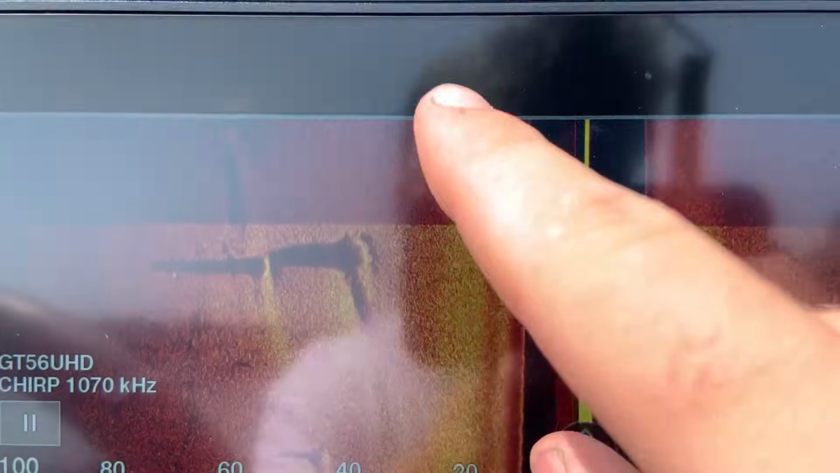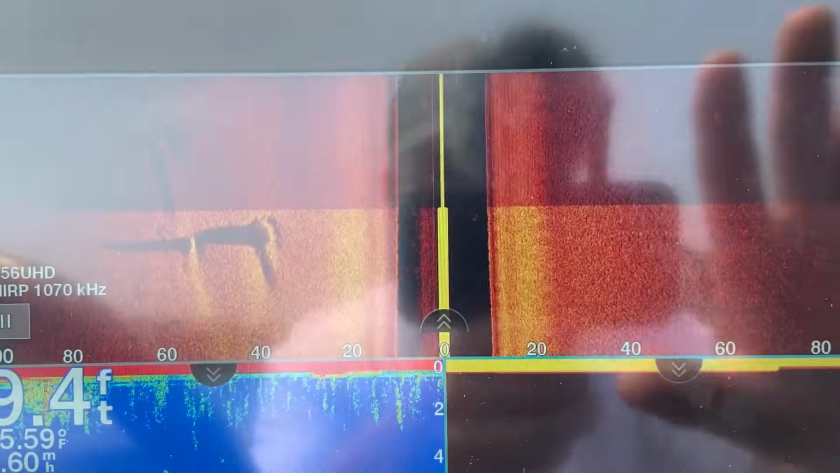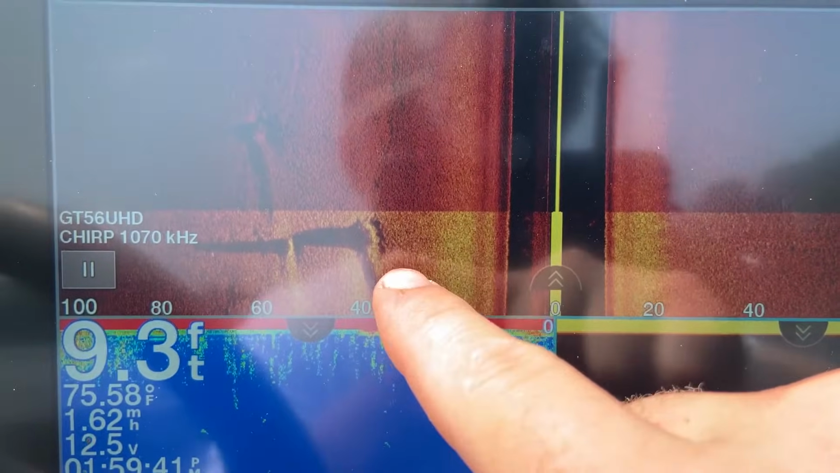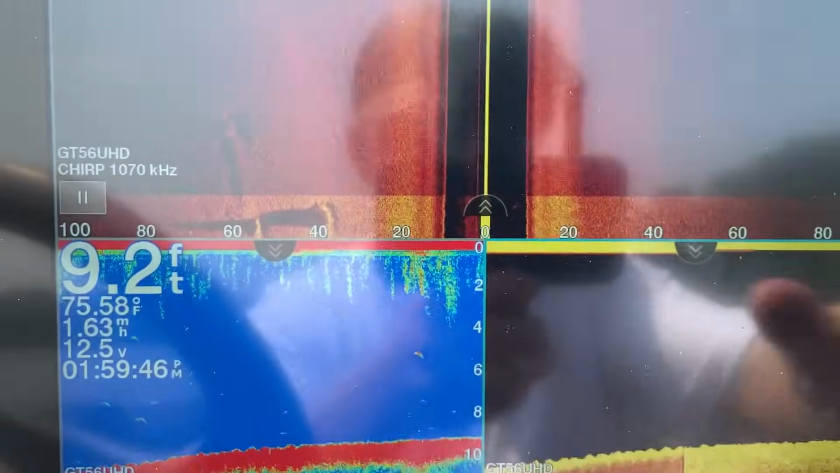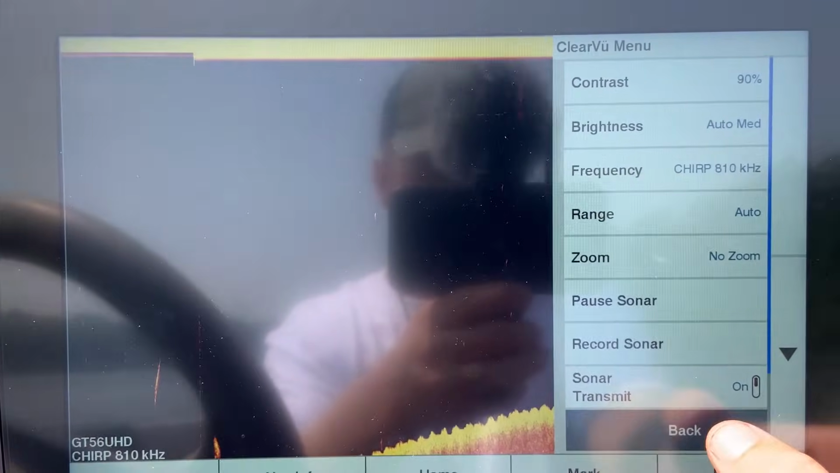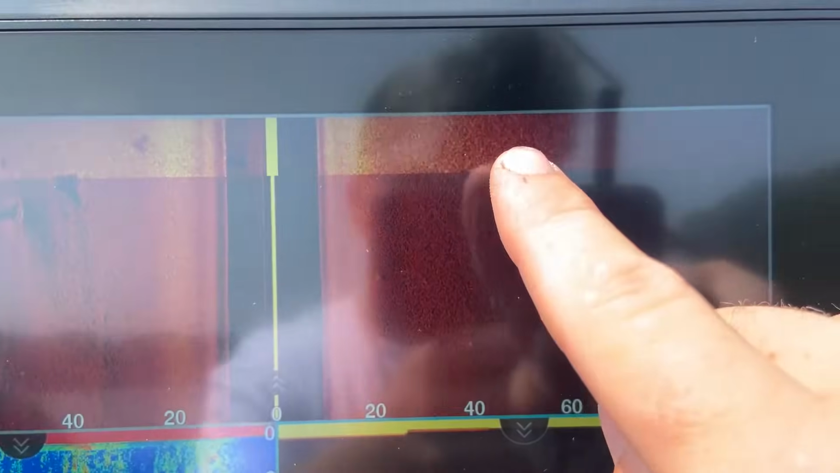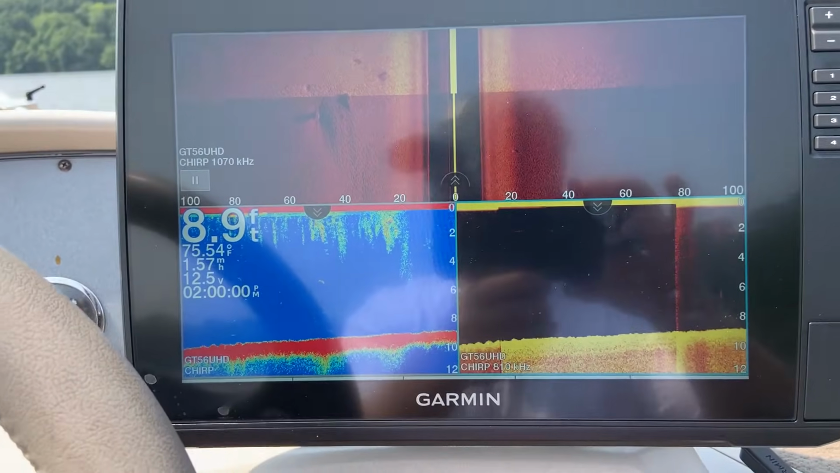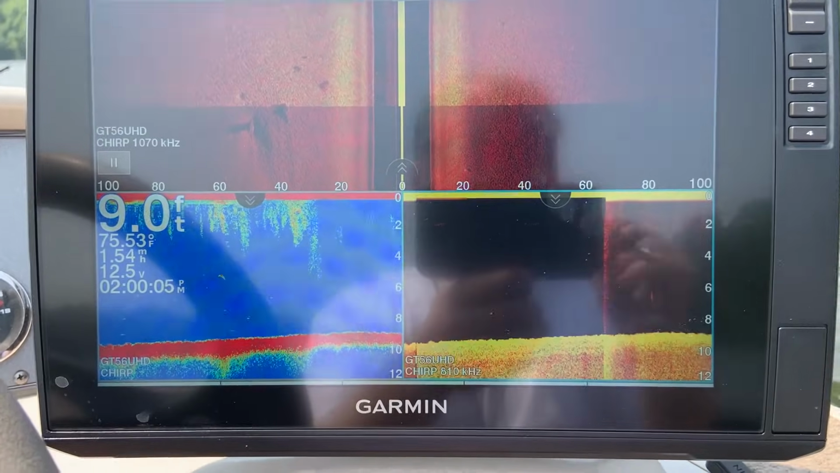What will happen is this right underneath the boat and slightly off to the side will become really blown out once you get your settings correctly when you have them both the same frequency. But you can see down here when they are different, much brighter, and then it gets much darker and you lose a ton of range. So we'll switch back to a different frequency on the down imaging. And there we go. Much brighter all the way through, much easier to see, and that is why it is so crucial to run your down imaging and your side imaging on different frequencies with the GT56.